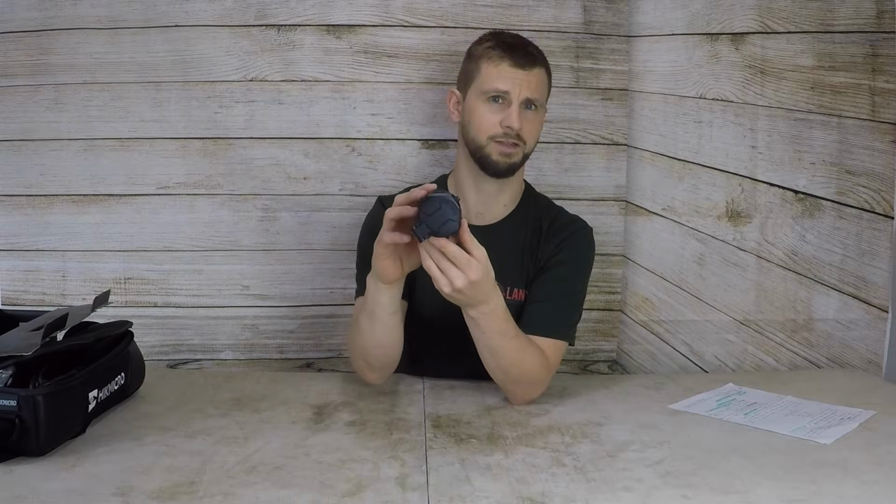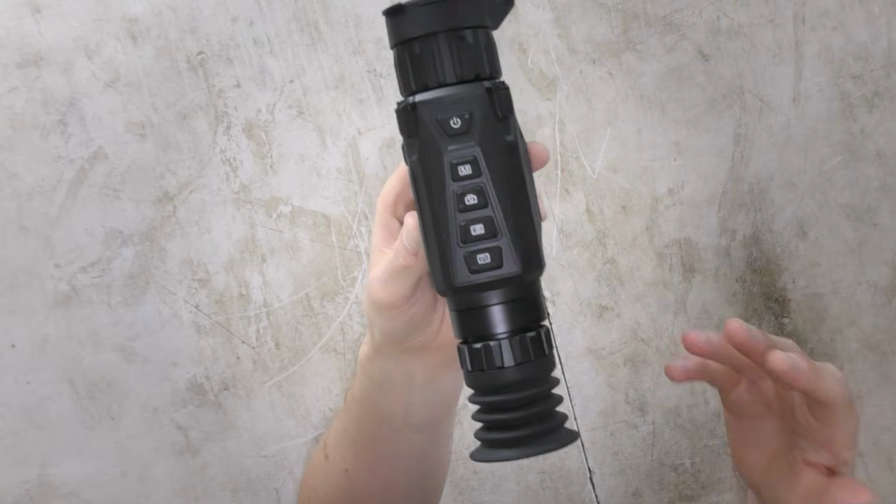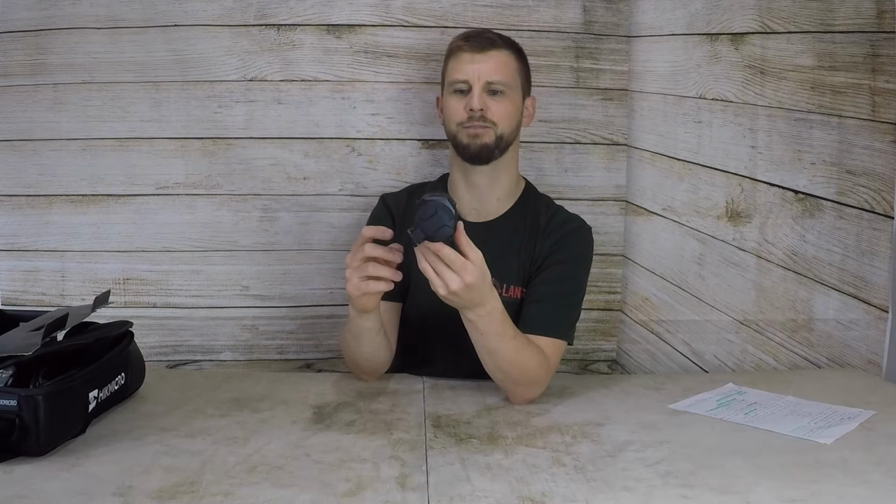Coming down to the 5th button. Now this is your magnification button. Now this goes from 1 times, 2 times, 4 times and up to 8 times magnification.